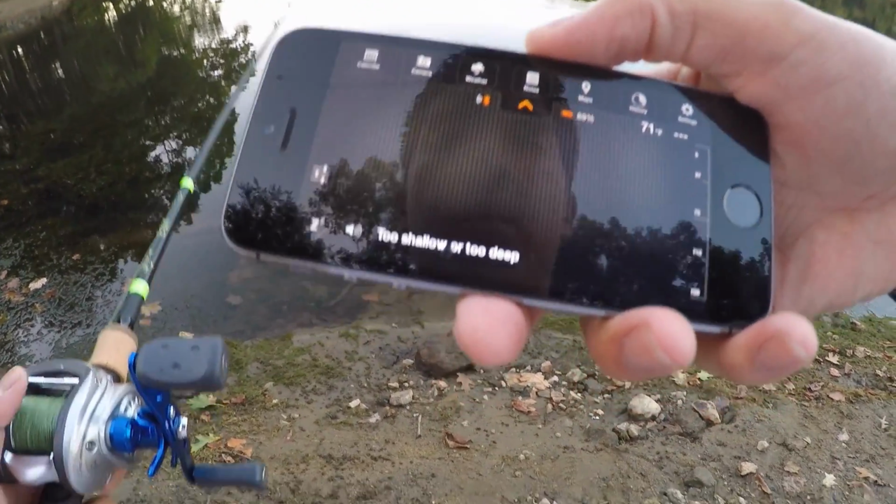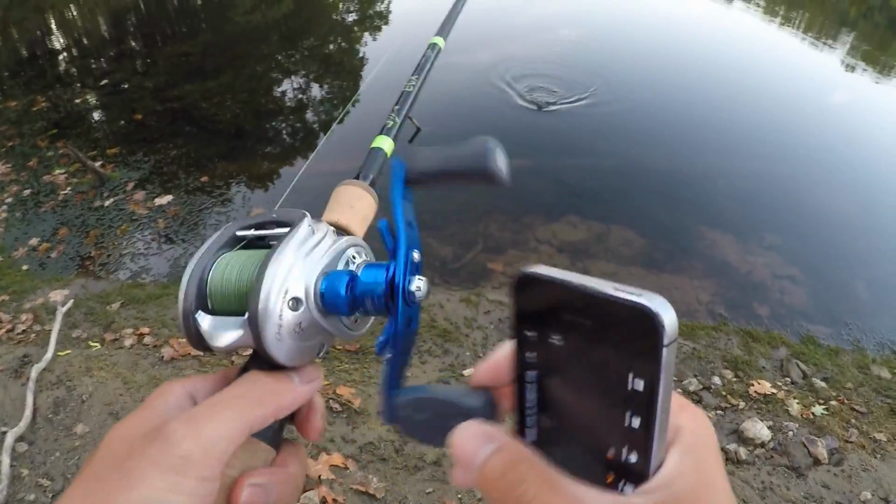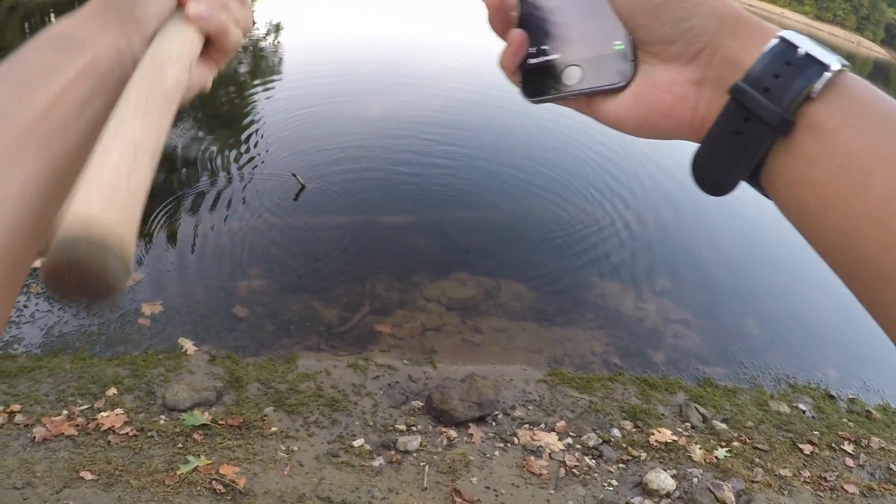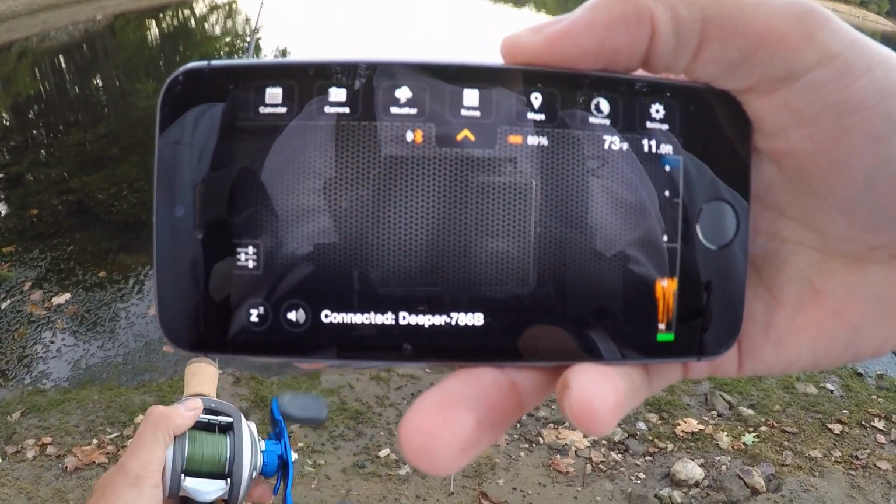It says too shallow or too deep, so it's usually effective in water 4 feet or deeper. So we'll go ahead and cast it out there. It's about a 30-yard cast. Take a look at the screen.